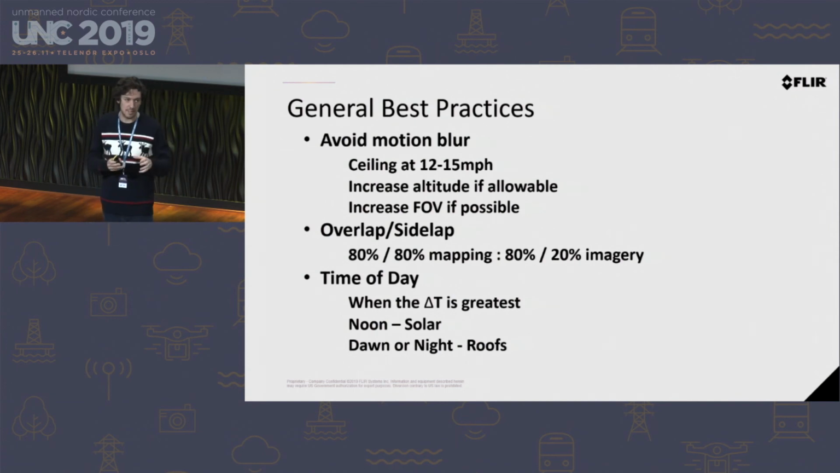And then the time of day that you fly, you want to do it when delta T is the greatest. And what delta T means is the difference in temperature from your subject versus the world around it. Let's imagine I'm butt naked running around the streets of Norway right now. There's a lot of delta T between myself and the street and the environment around me, so I'm very easy to see.